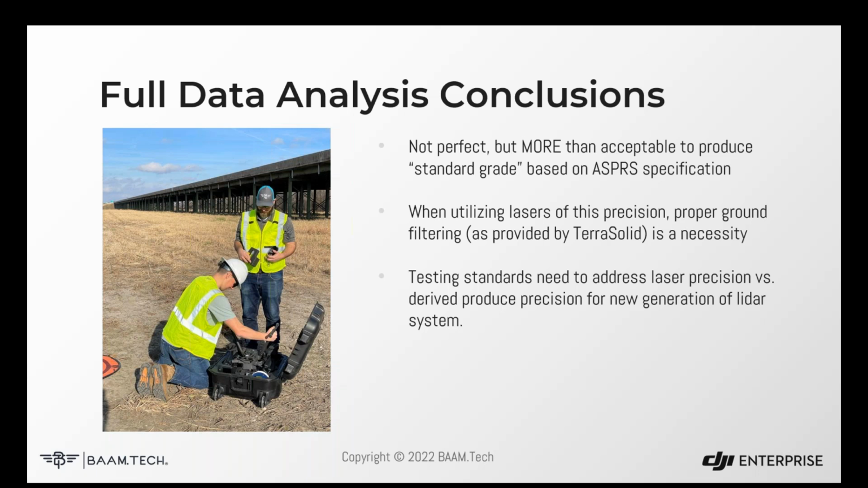But for the value and what you're able to achieve, I think it is a very significant piece of technology that has a huge place in a lot of workflows, especially for these smaller survey firms, for whom it may be difficult to justify buying a $150,000 piece of equipment and then an airframe to put it on with little experience doing it.